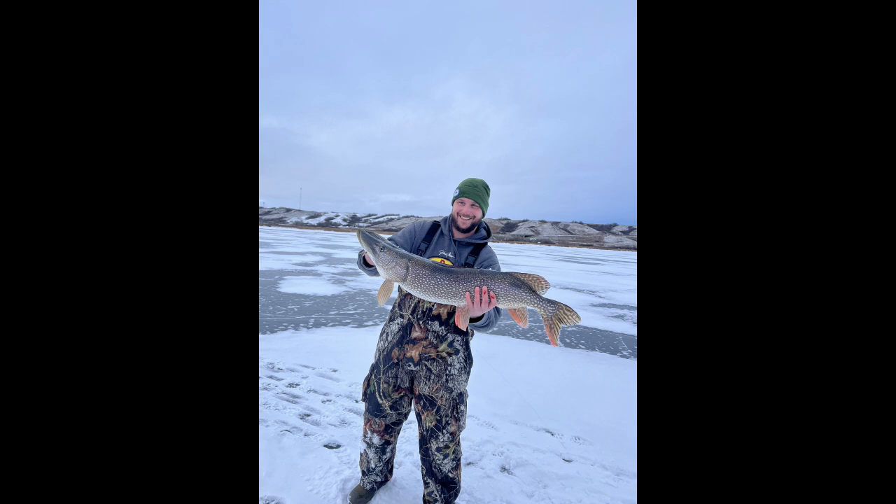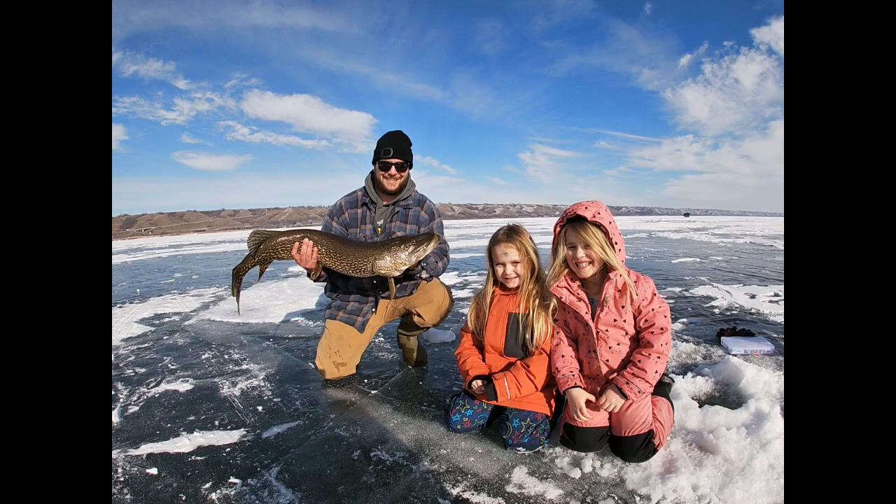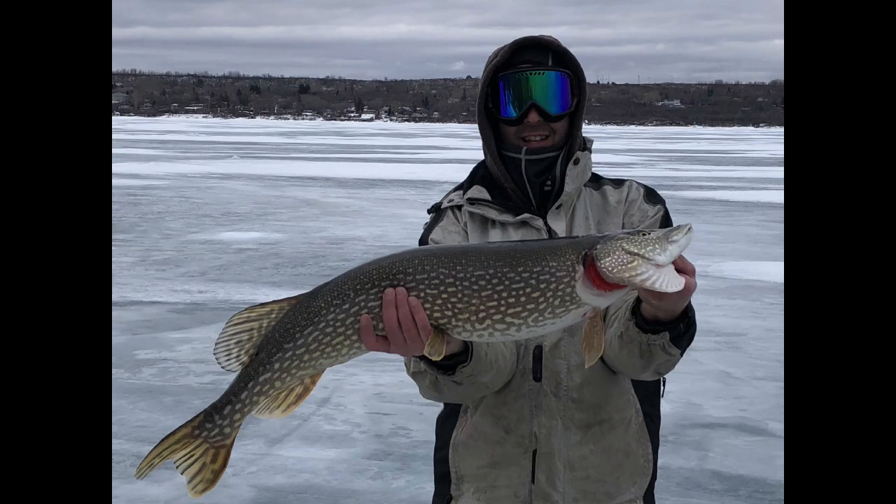And the pike love those weed beds all throughout the season. I find a lot of walleye in them too, especially early ice. Sometimes I can fish those walleyes deep and I just can't get them to bite, and I go up into those weed beds and I'm pretty sure they're in there looking for food. That's why they're there. So hope this helps you out, gives you something else to try out, and thanks for watching. Enjoy the ice fishing coming up soon.